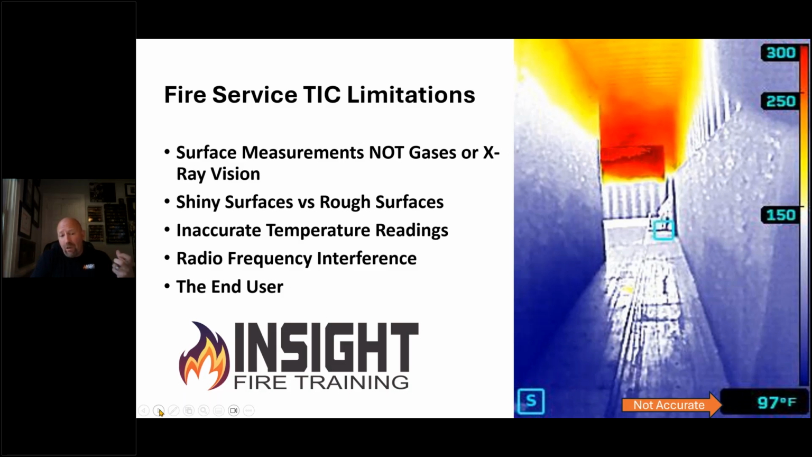When you key up your radio or your portable, it could literally make the screen lock up. Now, that shouldn't happen on newer cameras, but I've seen that happen due to human nature not properly installing those coatings on all manufacturers, not just one. Because the same flawed human beings work the same jobs we all do. And the biggest limitation, ladies and gentlemen, is the end user.